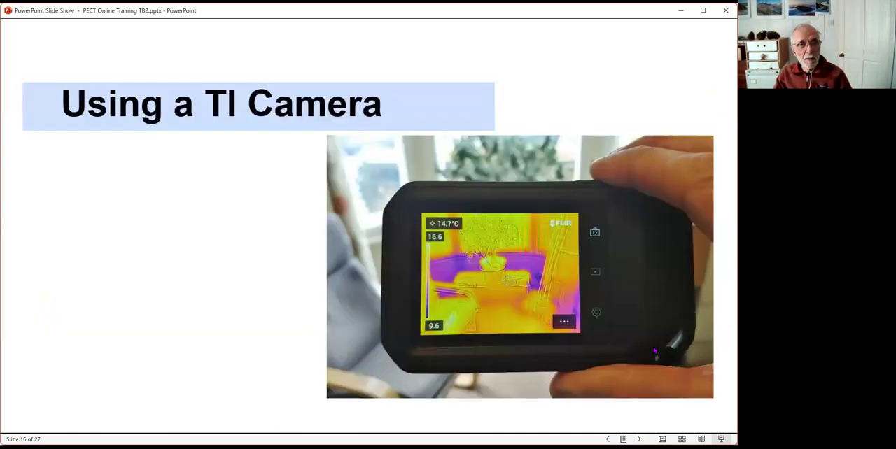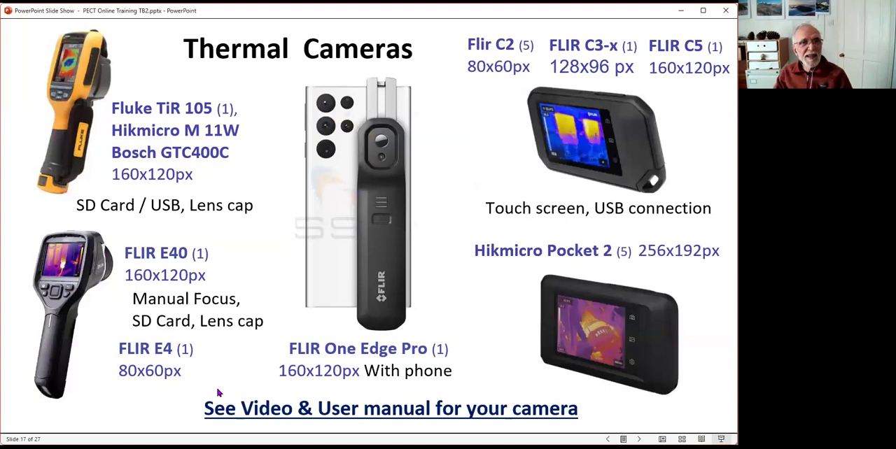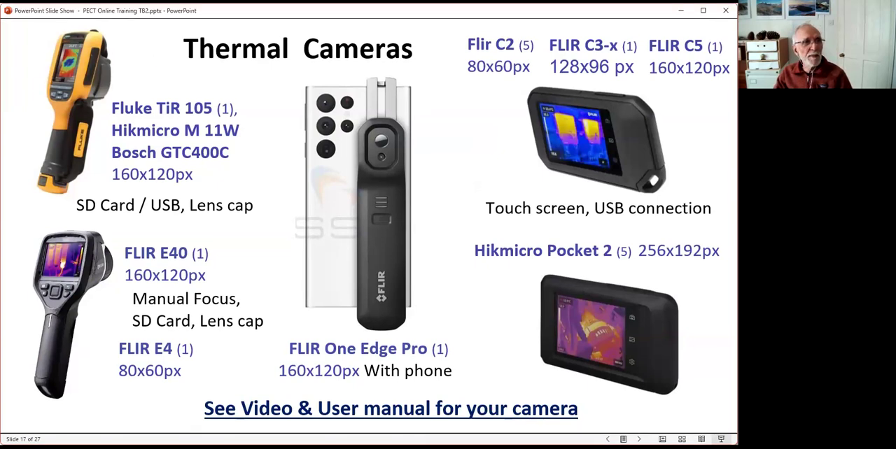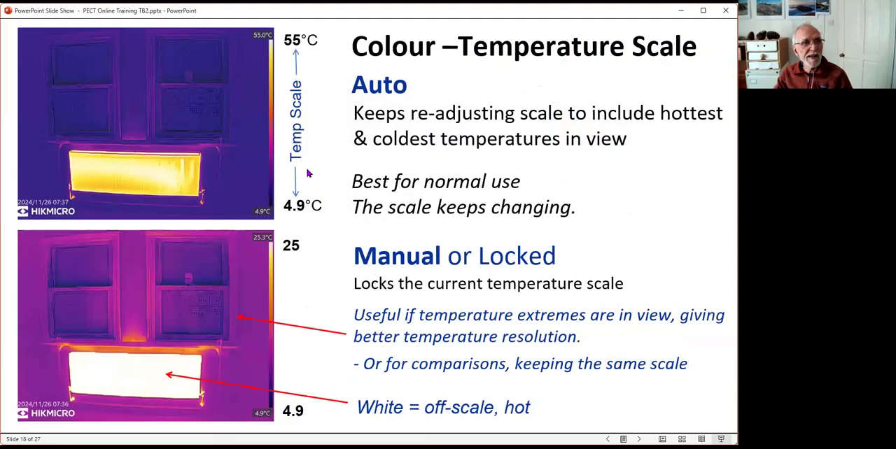And so we tell people about the cameras. These are the types of camera we're lending out. There are some that are this kind of upright version that have a trigger to pull to take an image, and others that are more like digital cameras. And this one works wirelessly with phones, which is good. Anyway, we can talk more about that in questions.